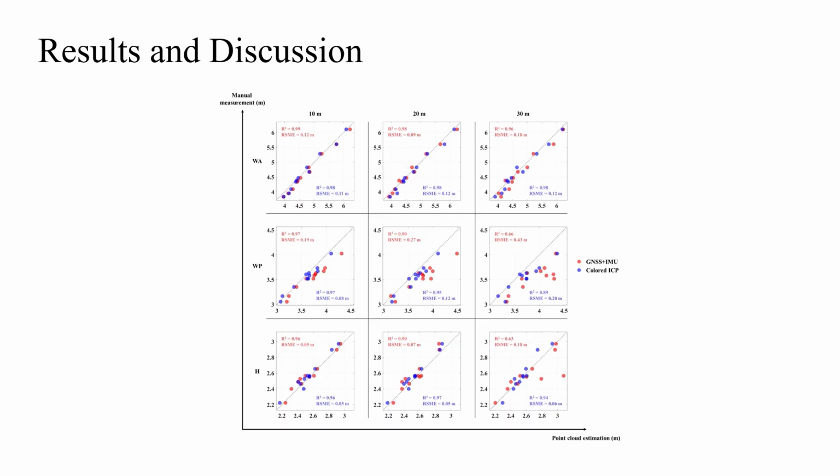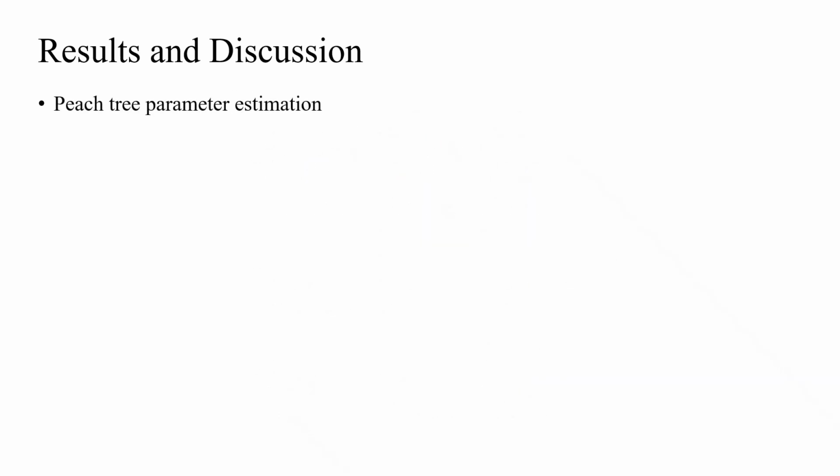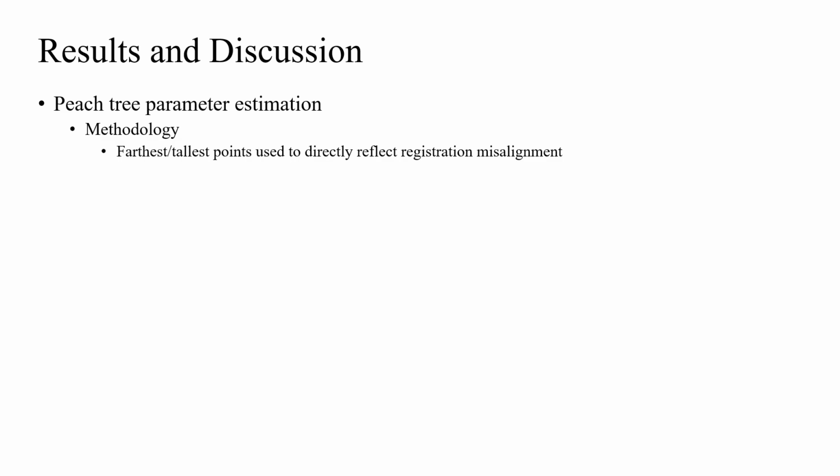With the help of our proposed colored ICP algorithm, peach tree crown width could be estimated with RMSEs no more than 0.2 meters, while tree height could be accurately estimated with RMSEs no larger than 0.06 meters. In the study, our methodology for extracting tree parameters was by using the farthest points along WA and WP dimensions and the tallest point along the H dimension of a tree point cloud to represent crown widths and tree height, so that the degree of point cloud misalignments could be directly reflected in the estimated tree parameters.